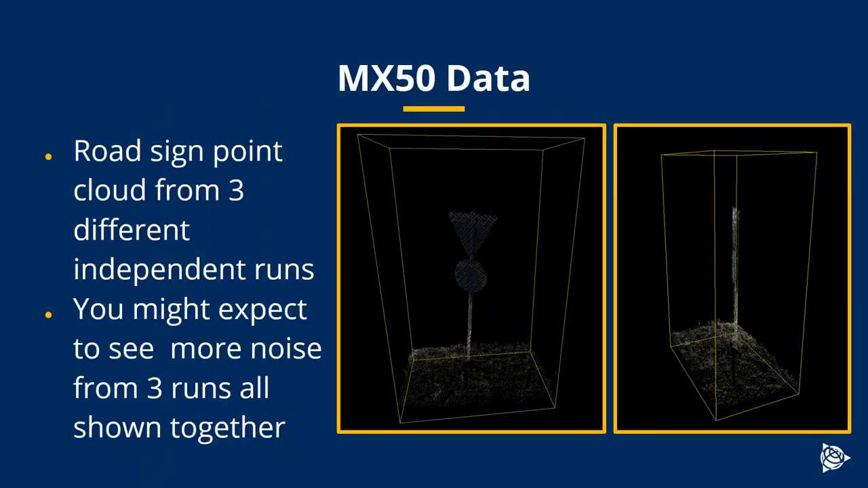Here's just another view of a road sign. I've just cut this out in a box to look at this road sign. There were 3 runs here, so you'd expect to see some inconsistencies between the 3 runs, but you'll see the data looks pretty clean, with good agreement between the 3 runs. And if you look at the box on the right-hand side, there's a side-on view of the road sign. You could actually measure the thickness of the road sign if you wanted to.